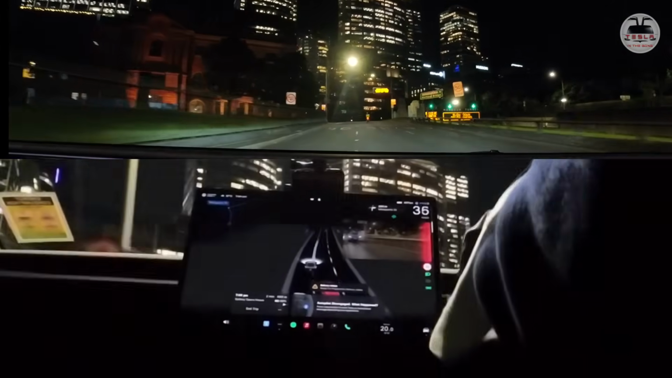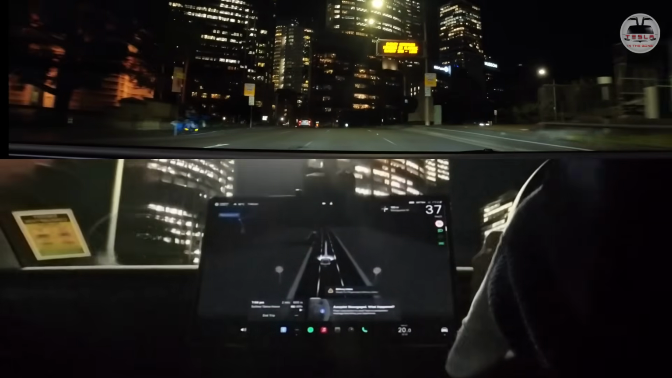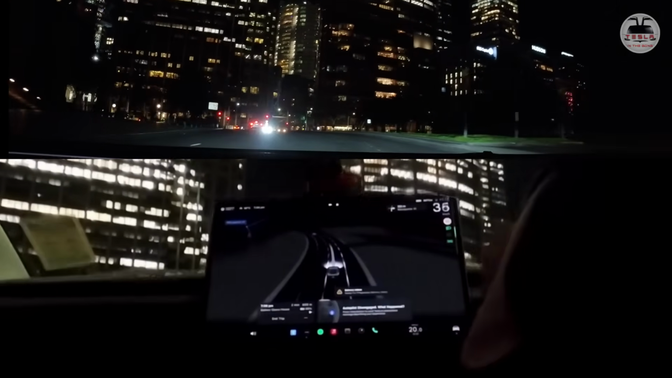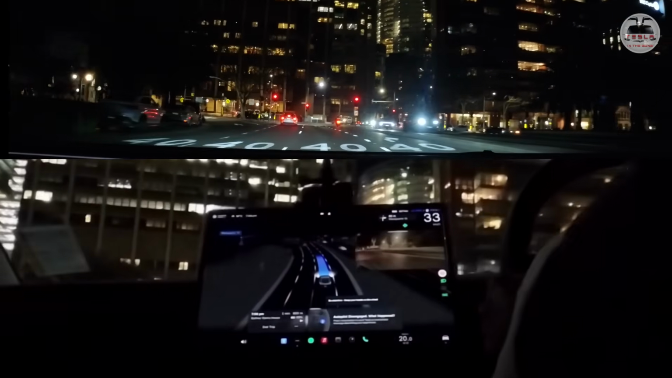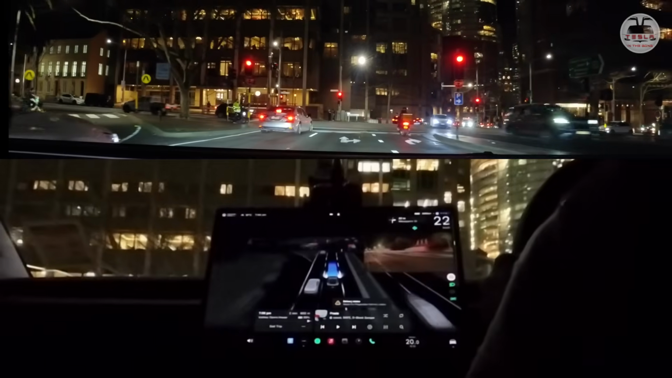Okay, I'm going to take over because that was a little too close for comfort. I guess the car would have done it, but I was a little jittery. Okay, now autopilot is engaged again. I just had to press the scroll wheel and hold it down. So it's going to take this right.